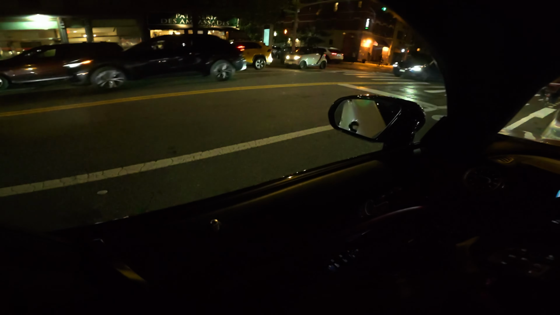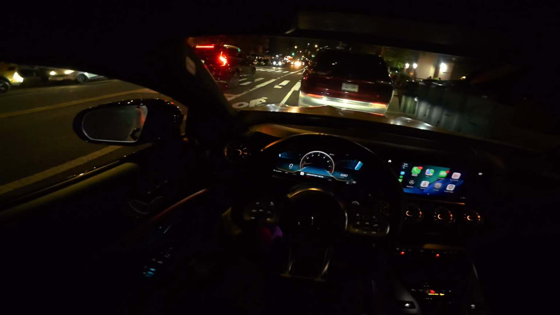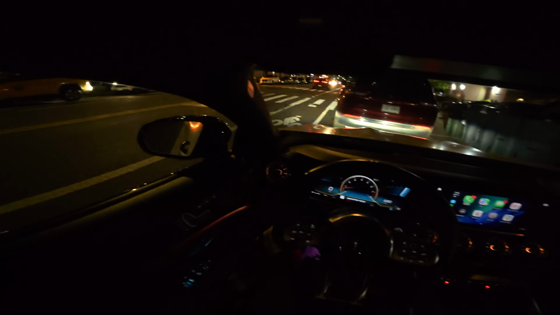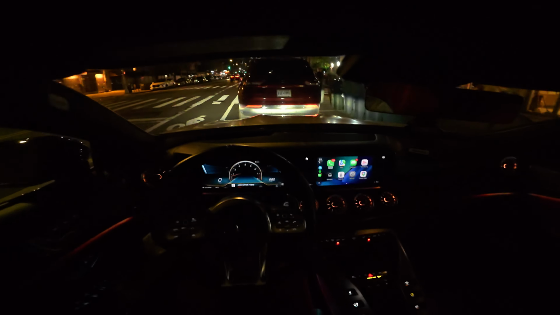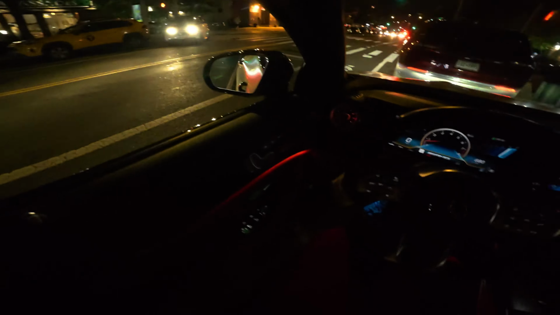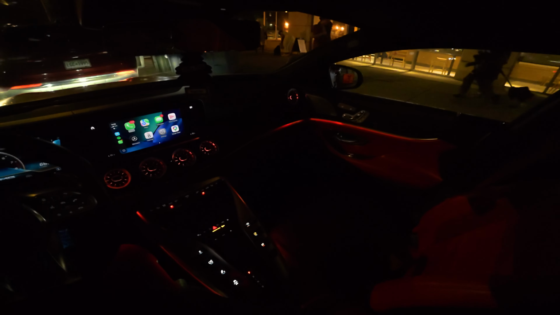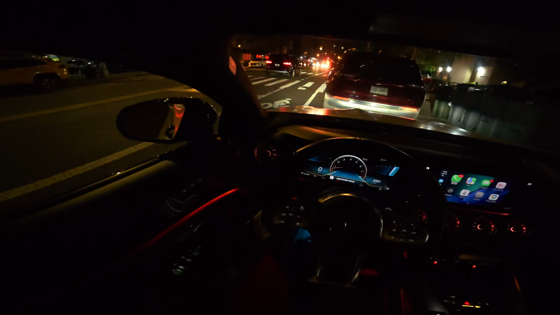What's going on, folks? This time we're driving from Harlem in New York City. I am at Frederick Douglass Boulevard right now and 168. I'll be driving through Manhattan, taking Fifth Avenue, showcasing the ambient lighting and the nighttime ambience in the AMG GT63S. Let's go.